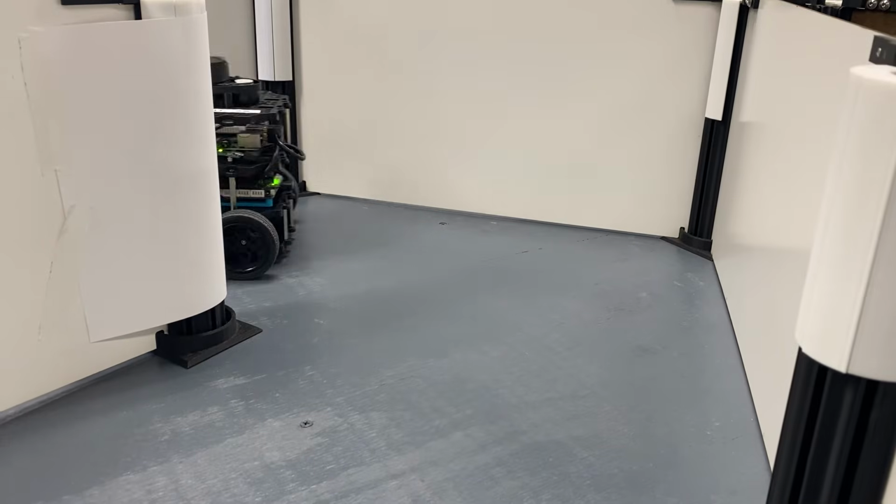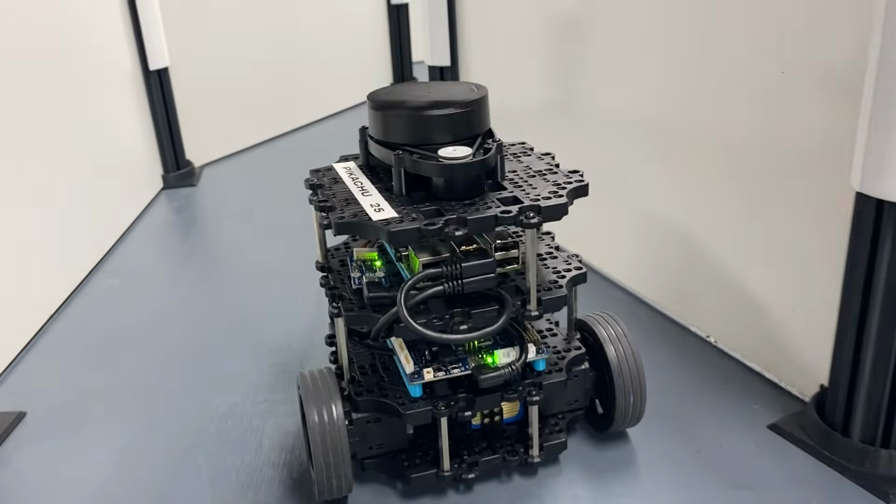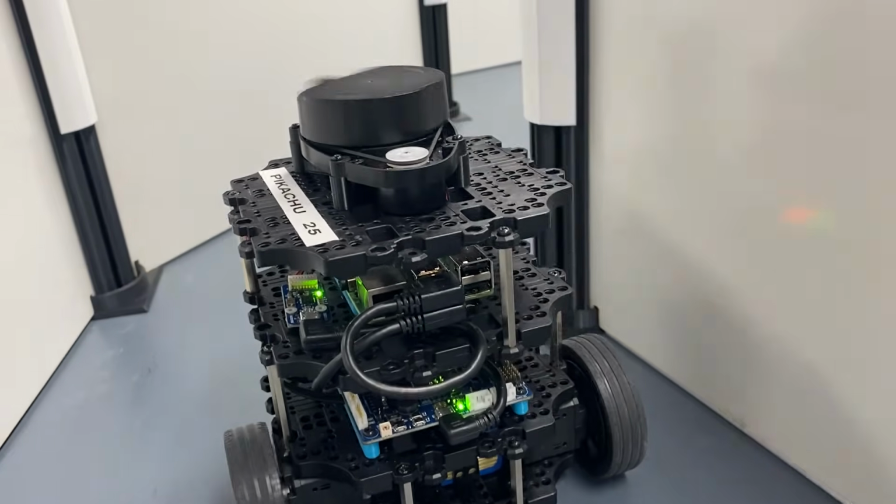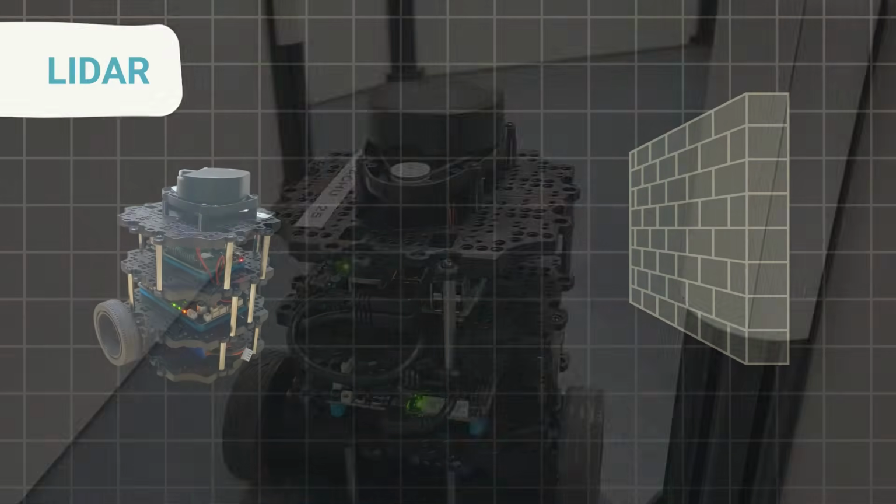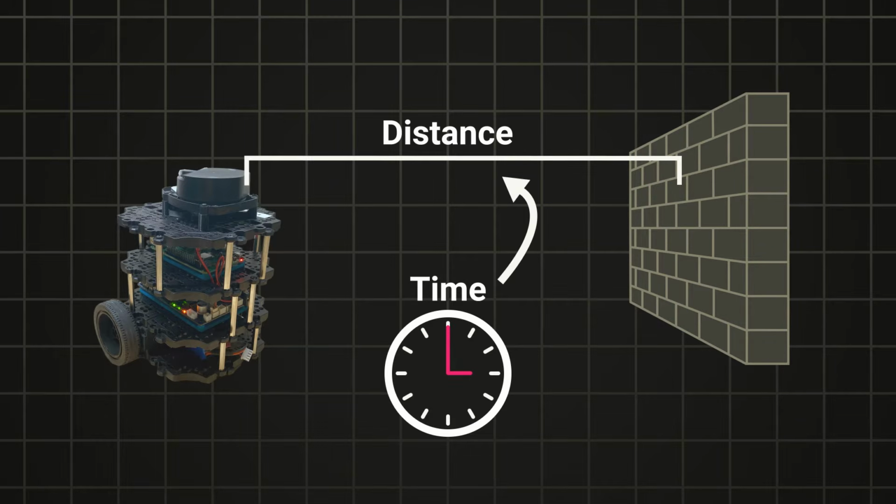In order for a robot to perform SLAM, it needs some sort of sensor to see its environment. Oftentimes this can be done with a camera, but the robot I'm using has a LiDAR sensor attached on top. The LiDAR works by shooting out a beam of light and timing how long it takes for it to bounce back in order to measure how far away an object is. With these sensor readings, we now want to use them to create a map.